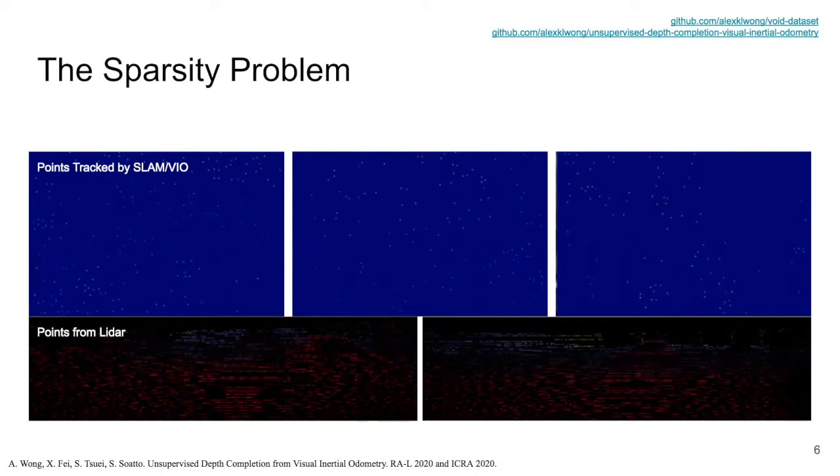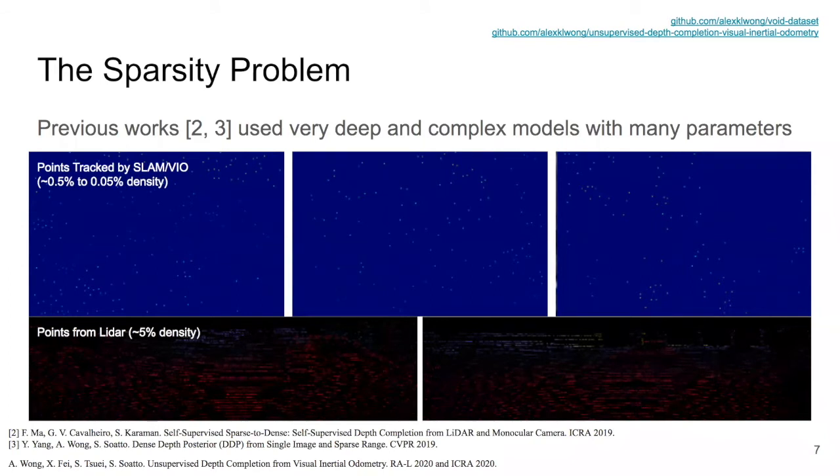Let's begin by examining the input sparse point cloud. Here, we show examples of the sparse points projected onto the image plane as a range map or 2.5D representation from an egocentric point of view. These examples illustrate the challenge of sparse to dense depth completion, which is precisely the sparsity. For example, the point cloud produced by a lidar covers approximately 5% of the image plane, and those produced by a SLAM or VIO system cover only 0.5%, and that is if we're being generous.